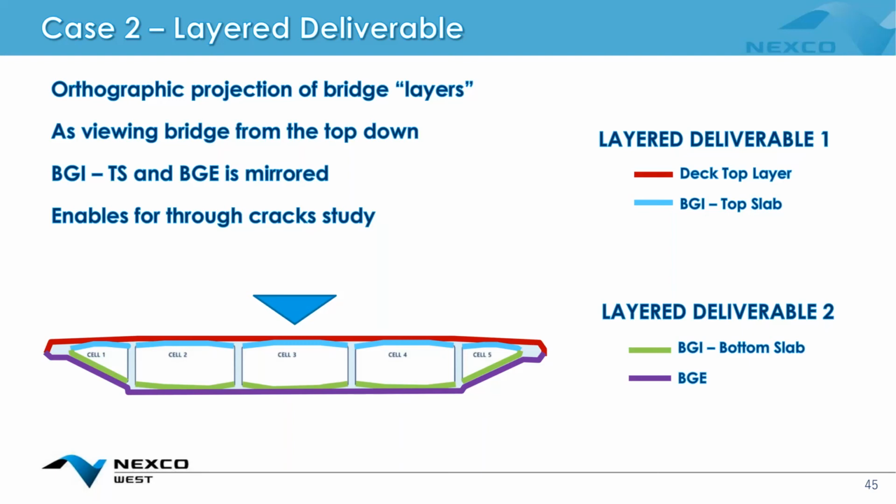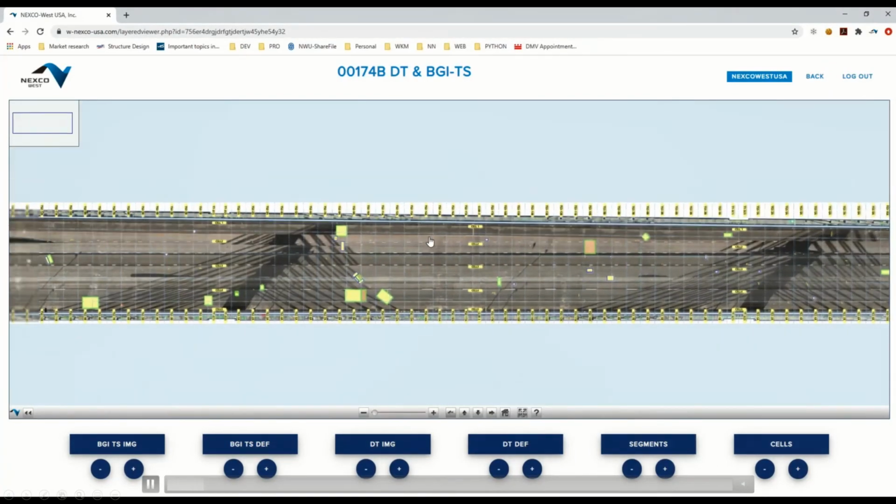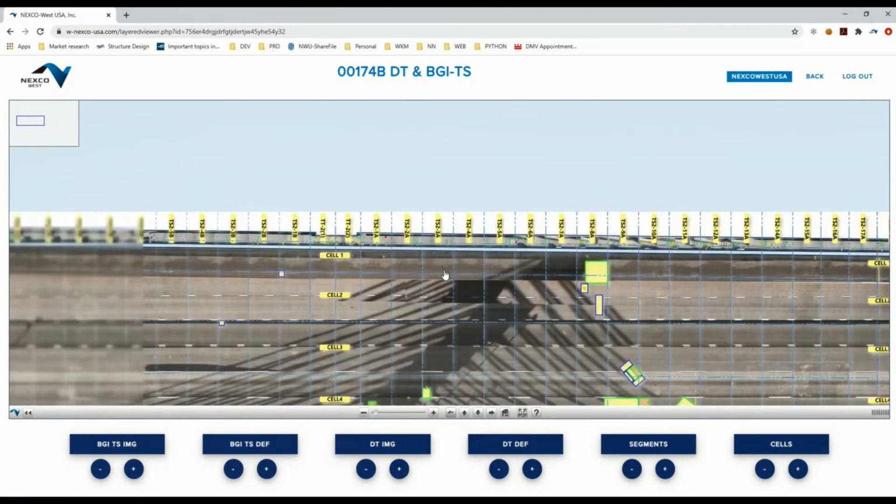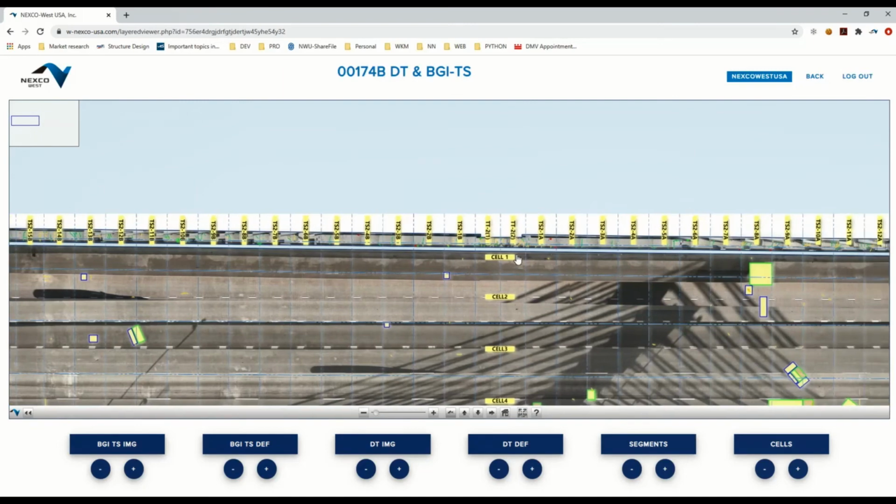And this was requested by the client because it was of particular interest to find through cracks and paths that water was taking into the box interior. So if we view this next video, you're going to see the transparency for the deck top fade into the box girder ceiling.